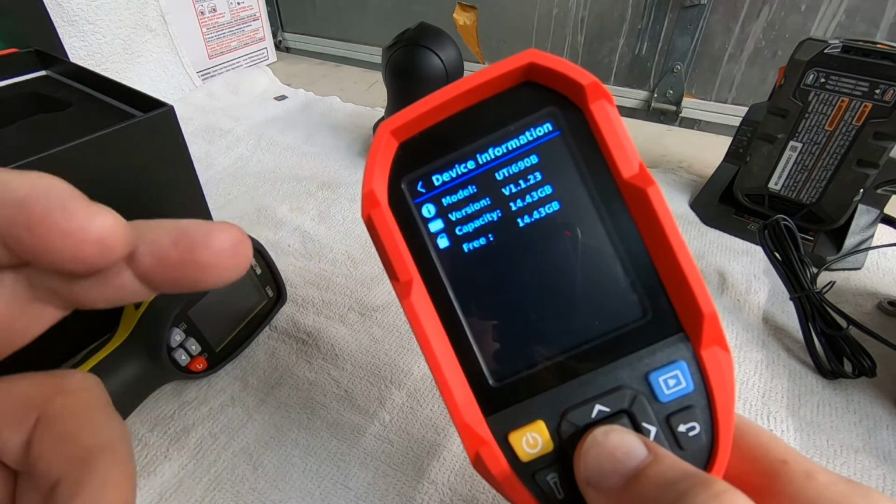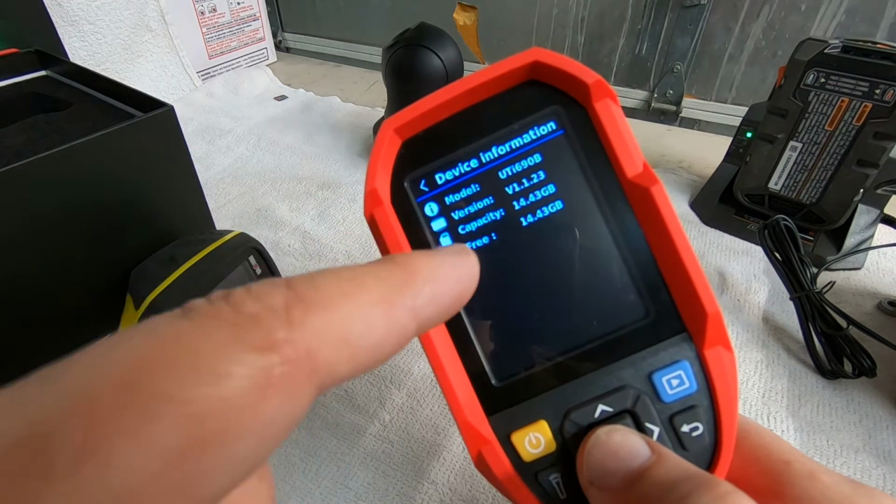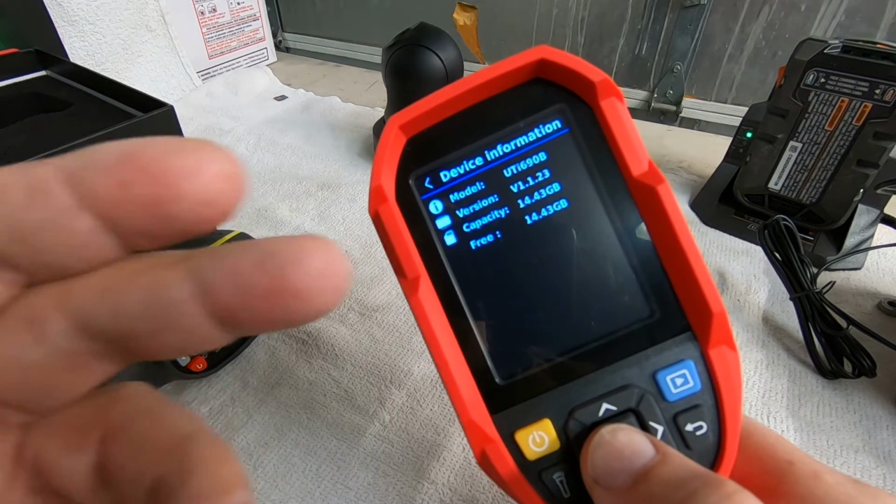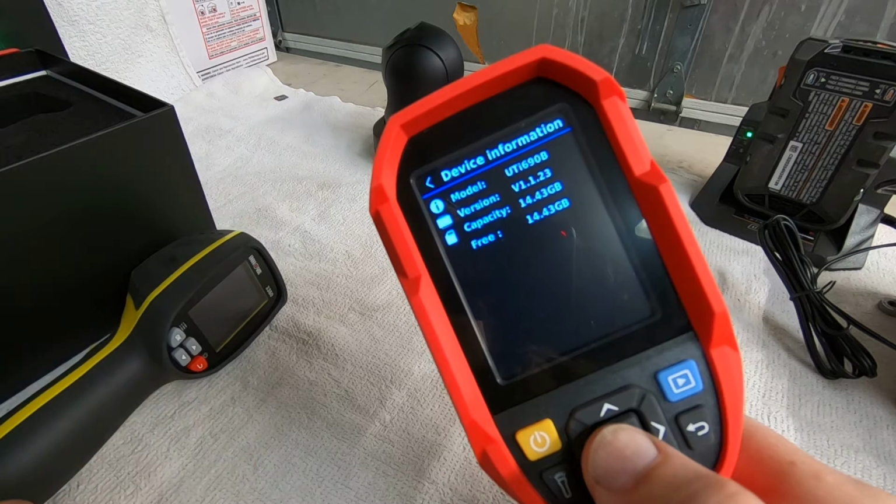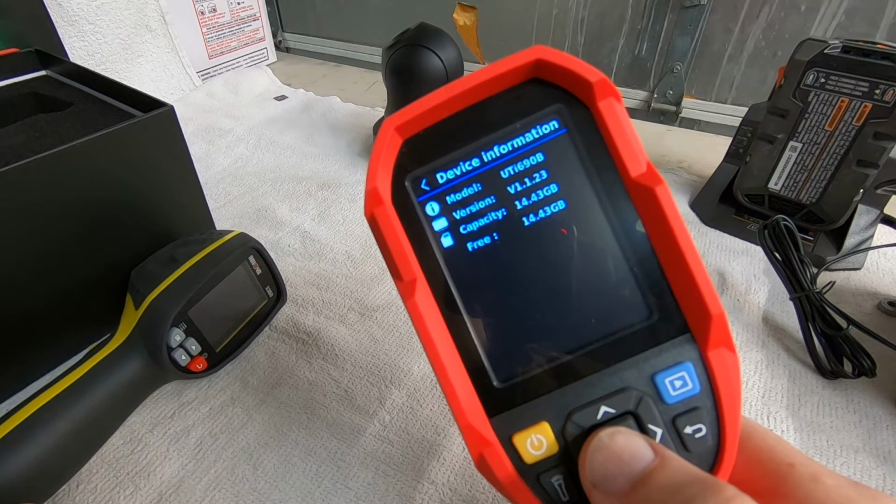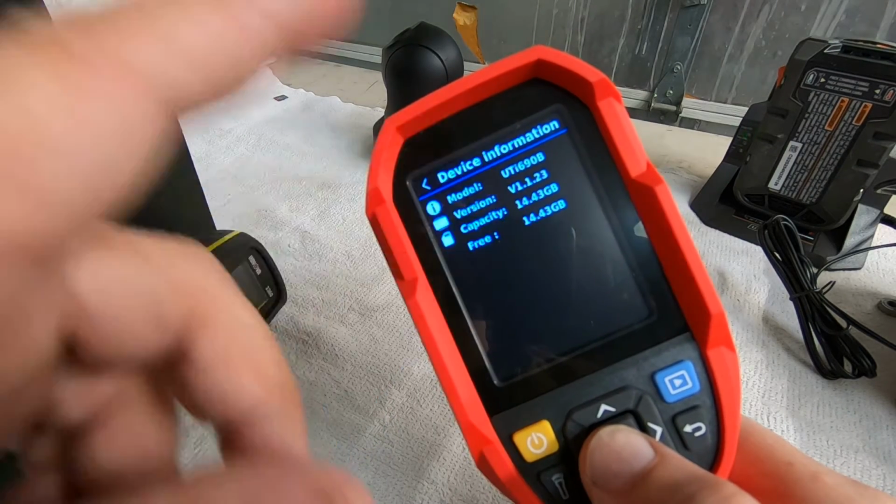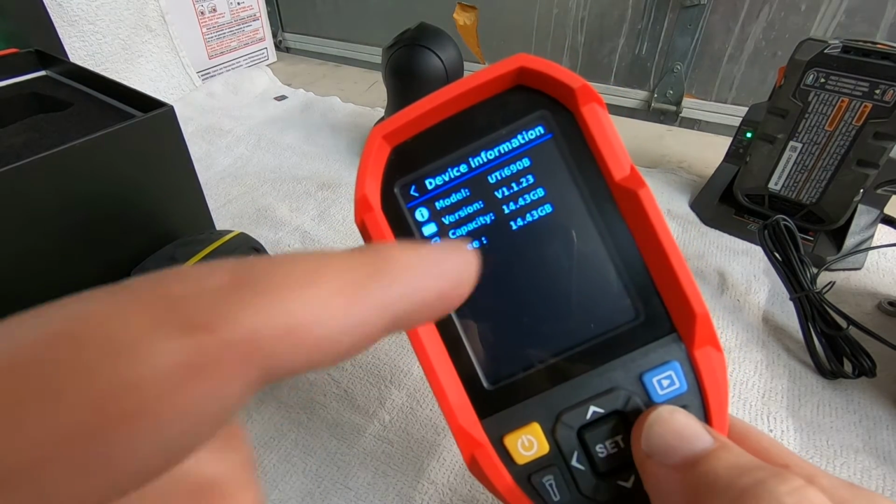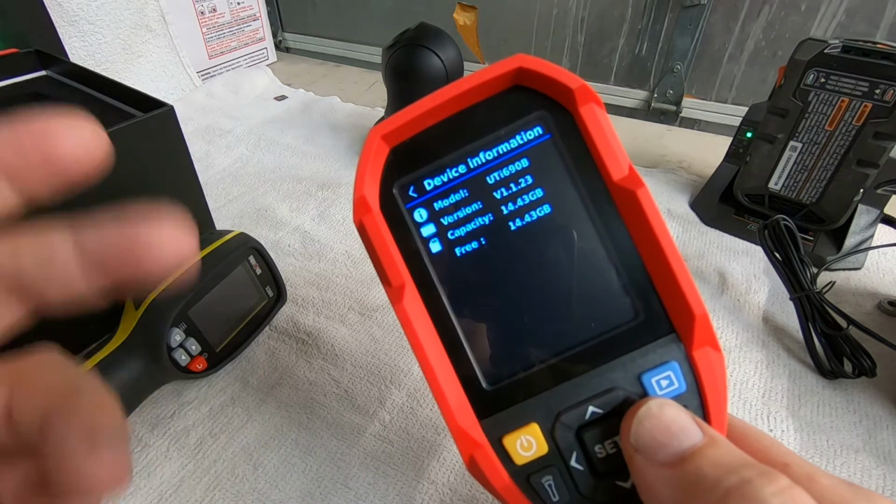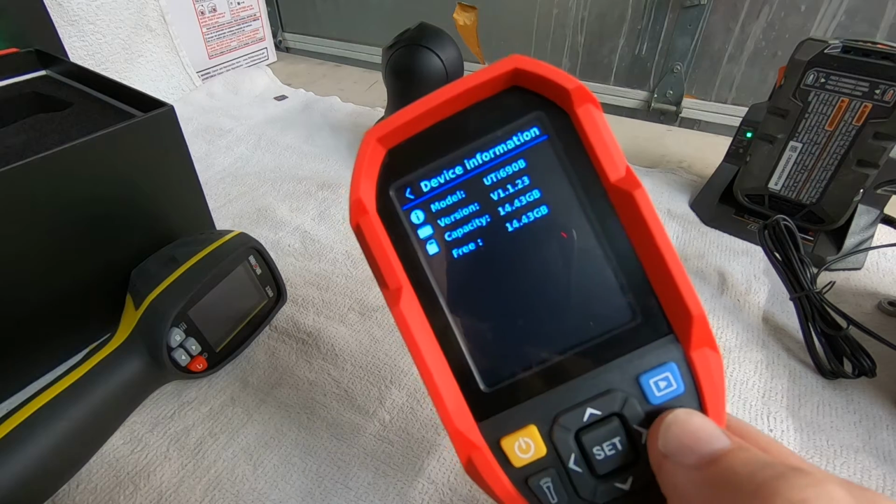At this point, the firmware version is 1.1.23. This is for the 690B. I tried to see if there's a later firmware that you can download. Even on UTI's website, I couldn't find anything. I did a quick search on the internet, couldn't find any kind of firmware, not even any downloadable firmware, including this same version. And as you can see, it's a 16 gig memory card, but it recognizes 14.43.